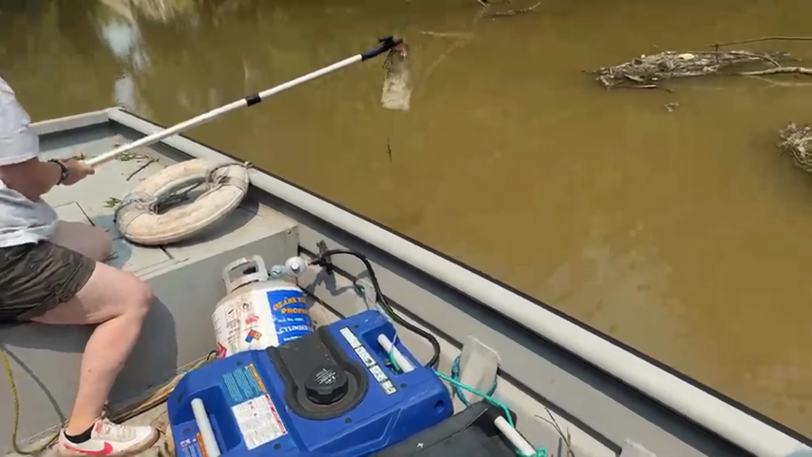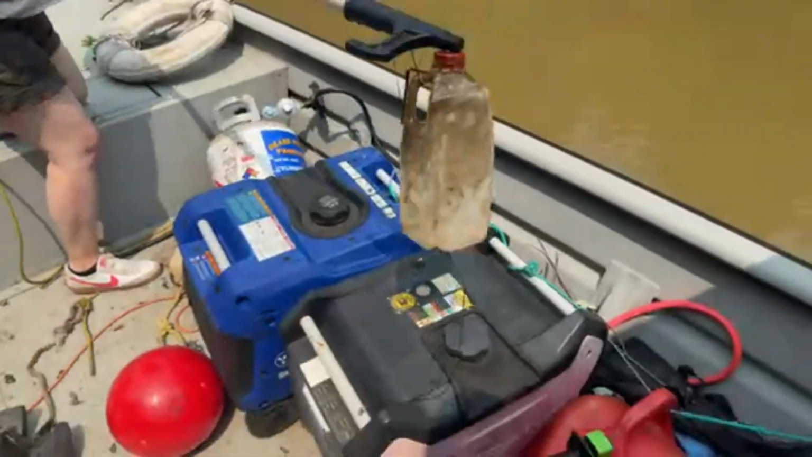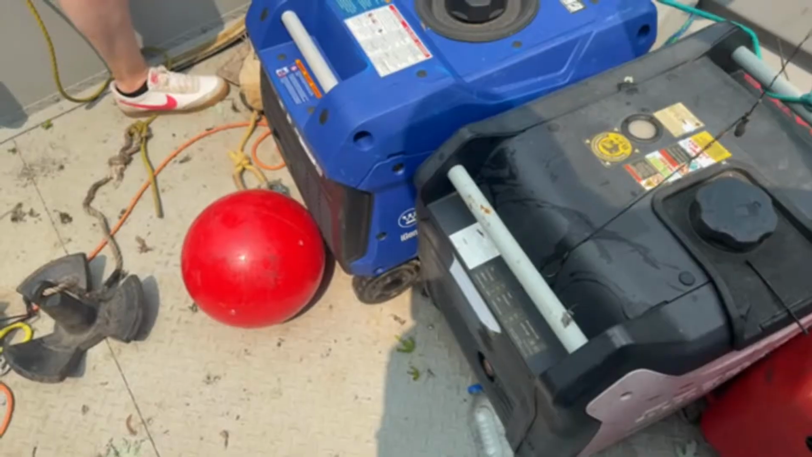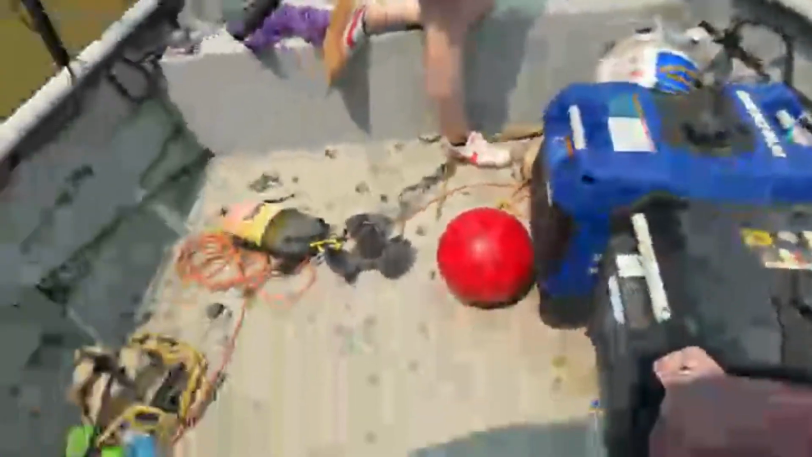See? That's actually a nice hook. Why don't you put that in there? There ain't no name on it. It's been there for a long while. Yeah, that's just a hazard. Let's not keep that in the water there.